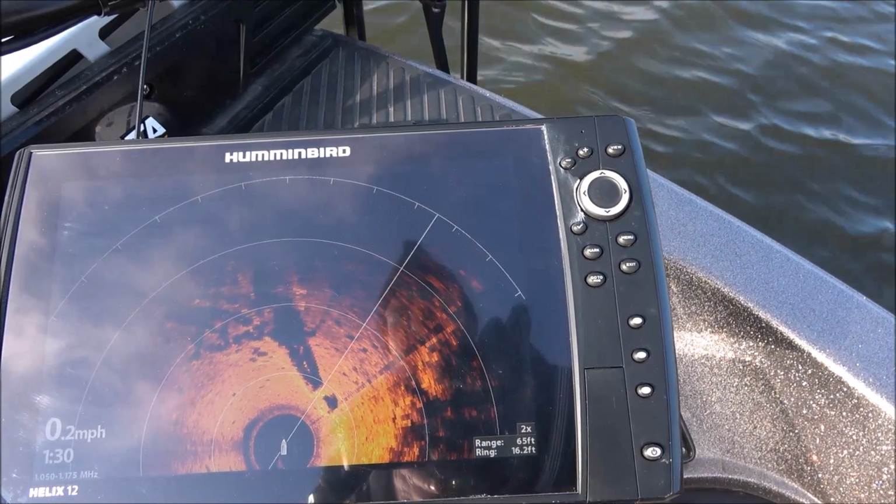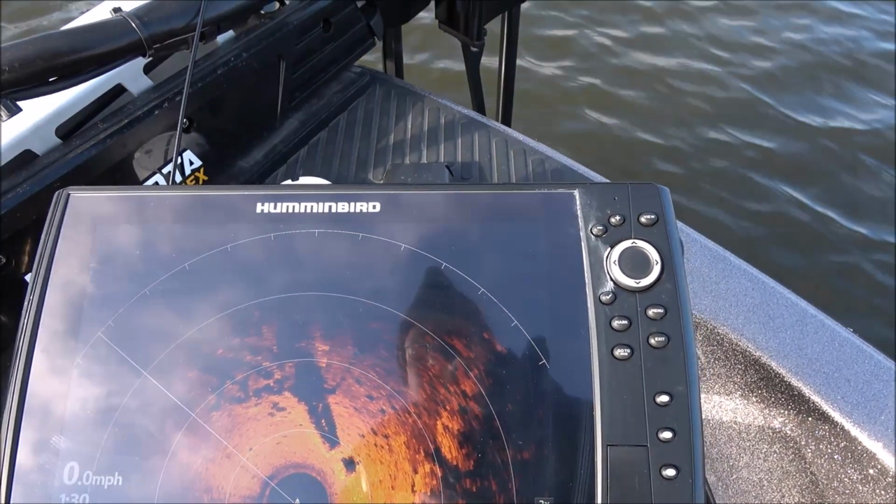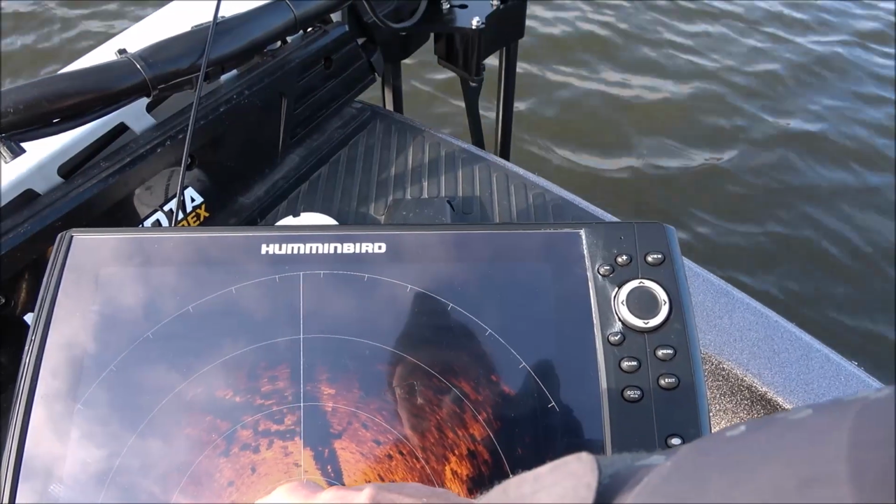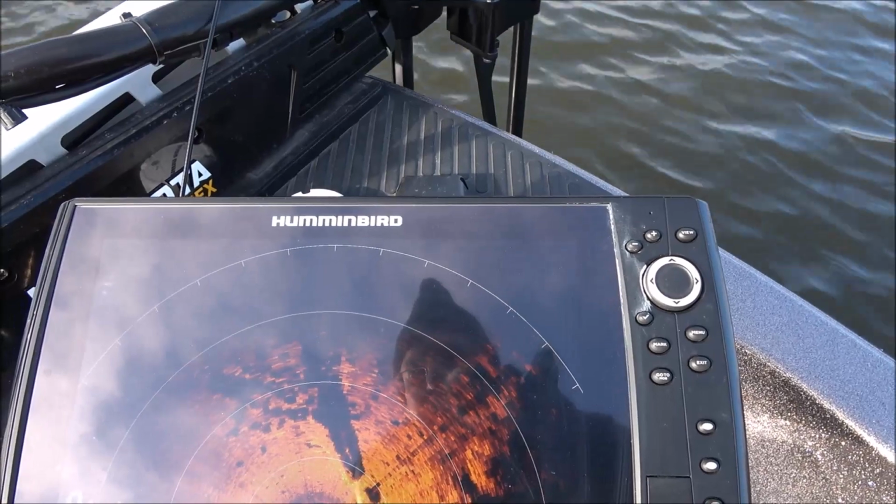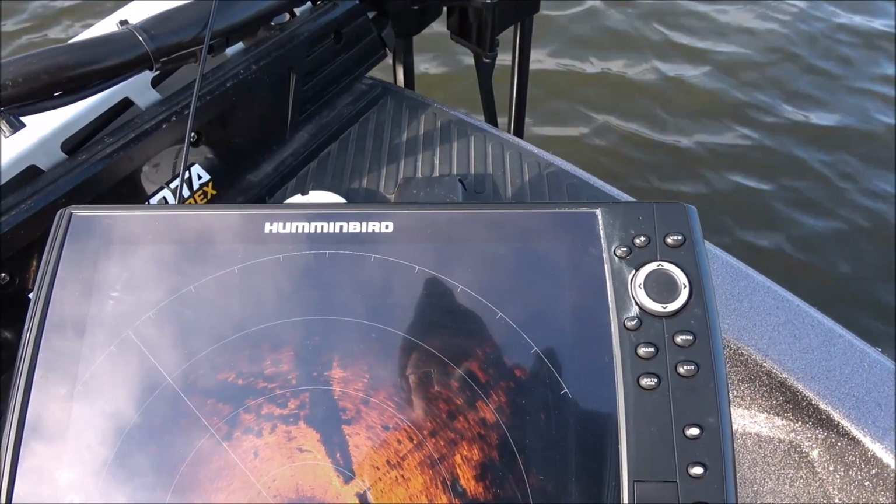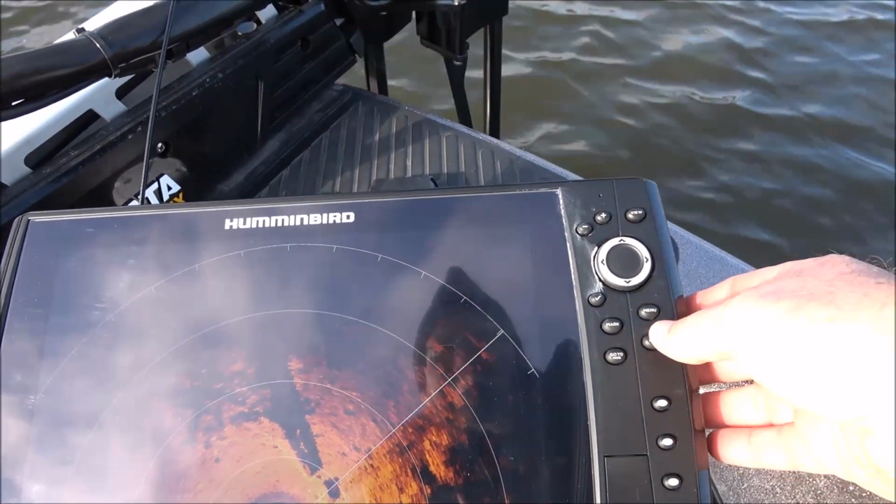If I'm camped out trying to fish on something, you might want it on fast because you can see the shadows of the fish moving. These are fish. And if you focus on the shadow, every sweep past it, they're going to move a little bit. So those are fish that are moving around.